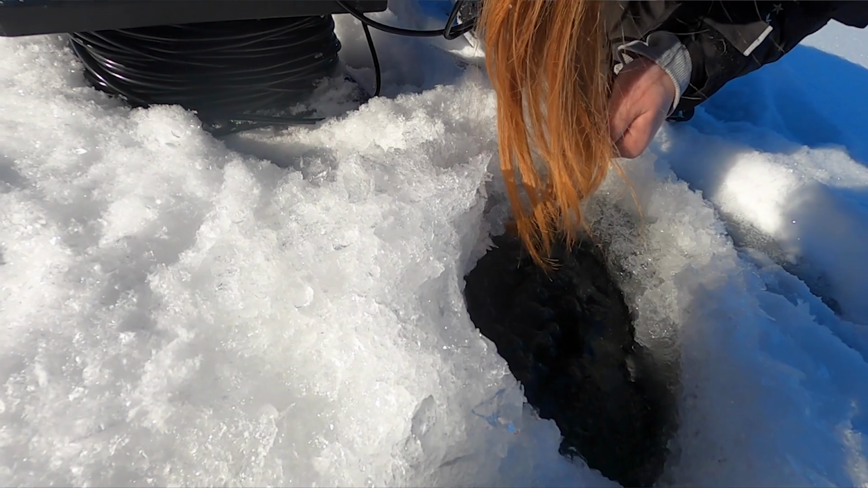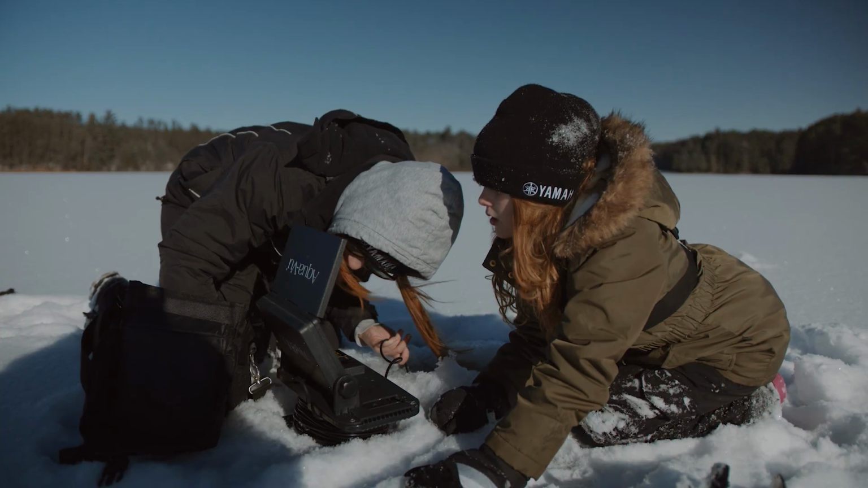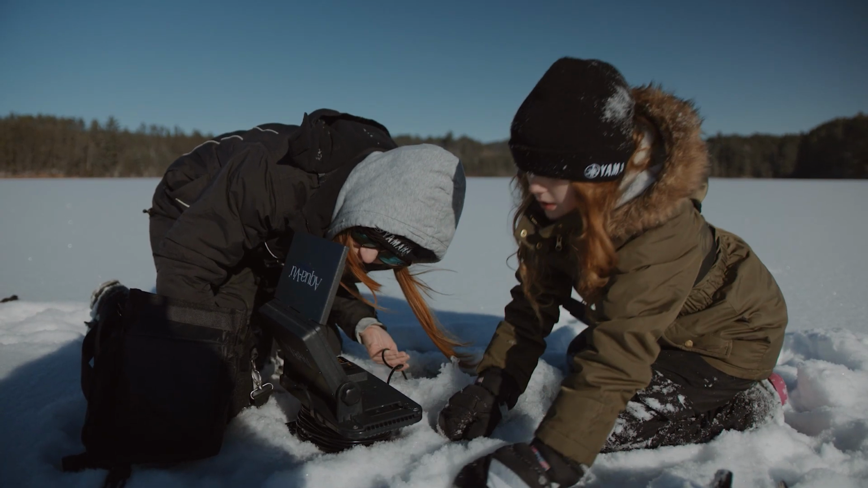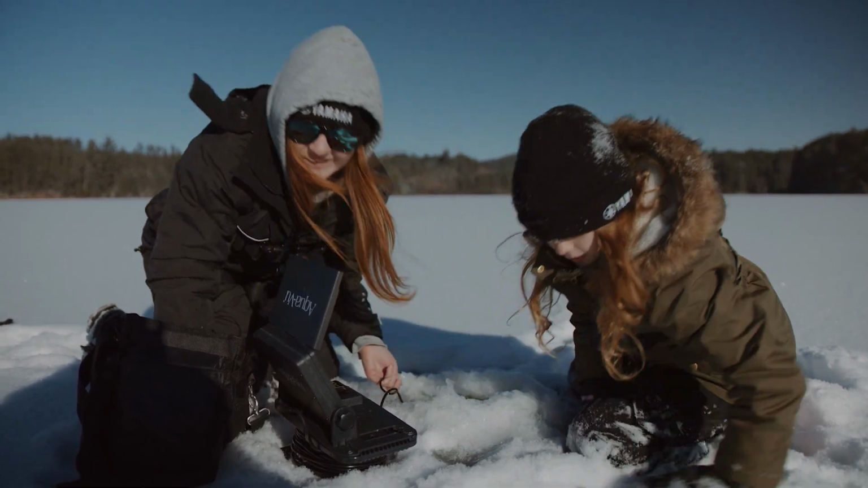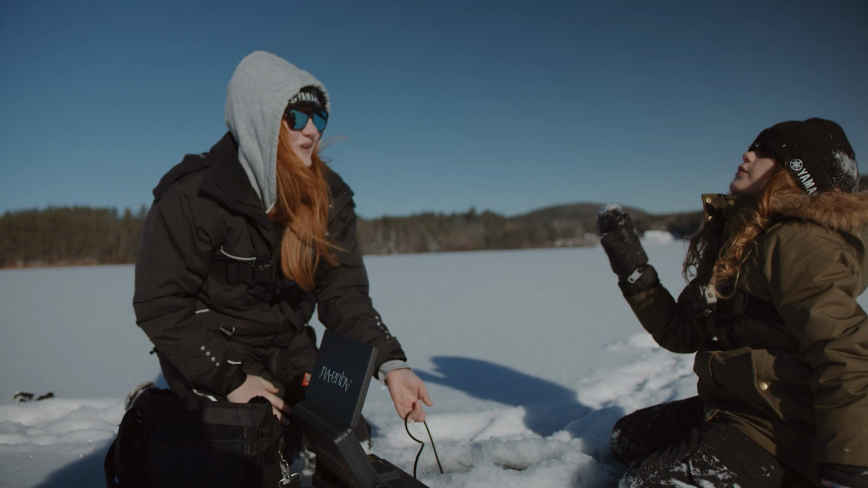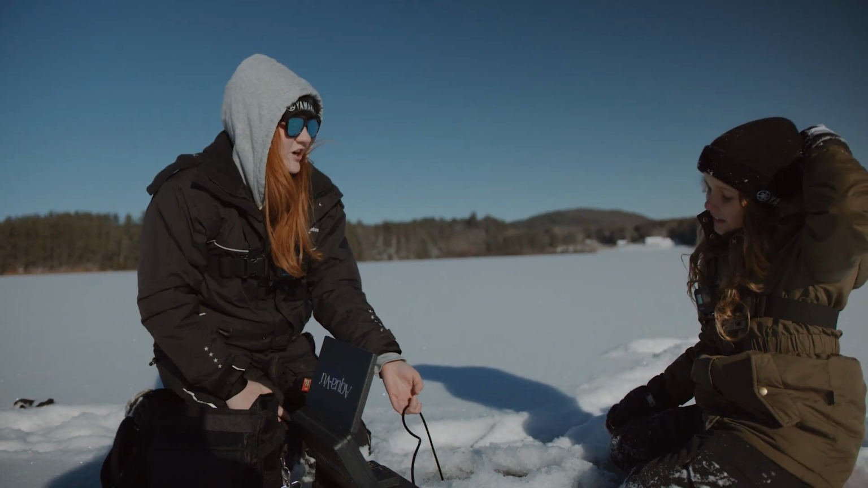Okay, so we definitely found weeds. There's definitely lots of green weeds here, which is a very good sign, but no fish. I'm gonna keep running and gunning, for sure.